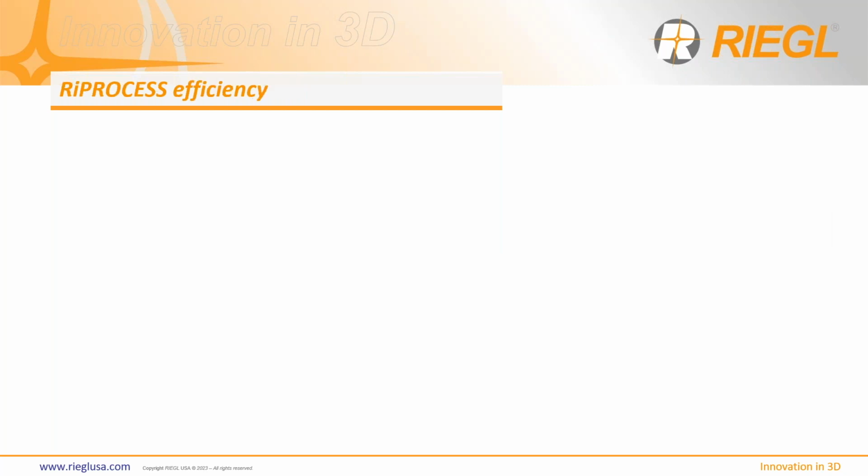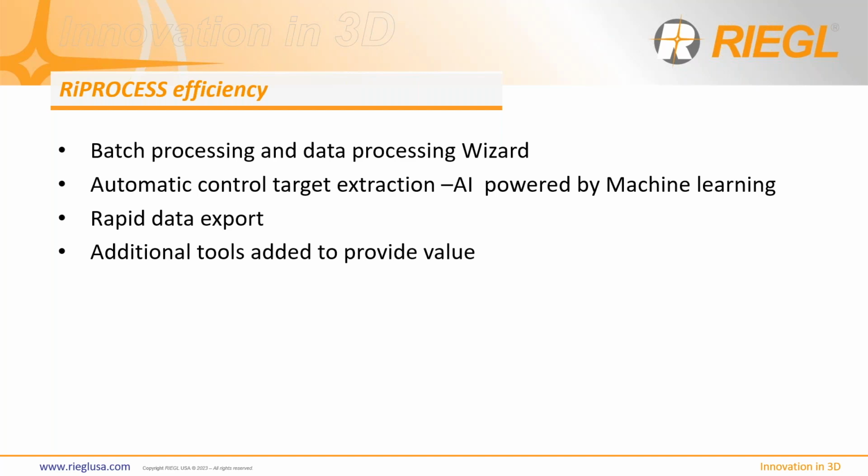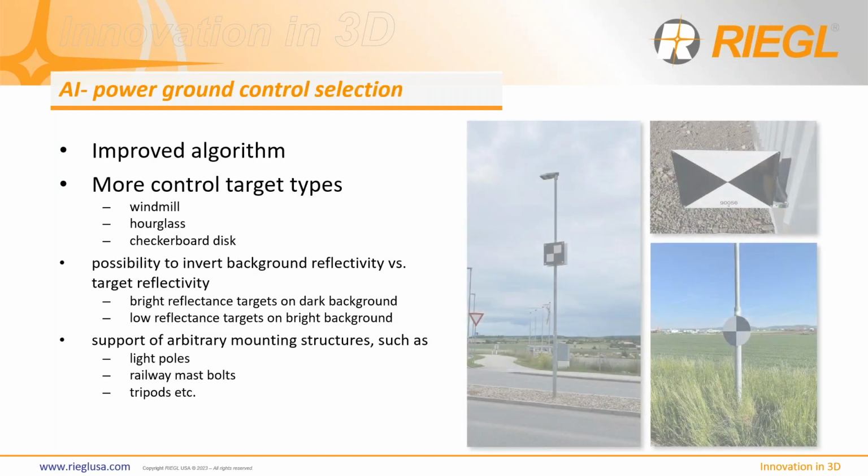So that's it on the hardware side for sufficiency gains, and certainly there is some value there. Let's take a look on the processing side in RIEGL. As you may know, we have a batch processing mode that you can run with our data processing wizard. We have been doing automated control extraction for several years now using AI powered by machine learning. We have rapid data export improvements, and now we have additional tools that provide value.